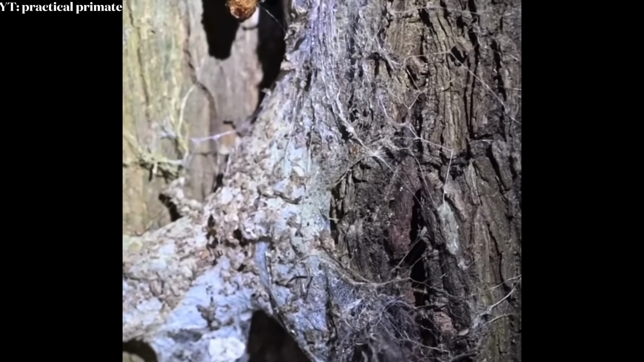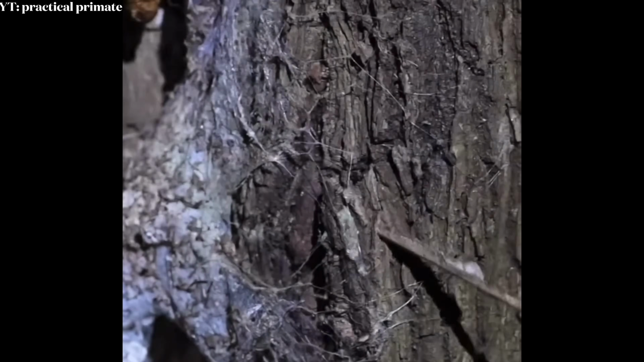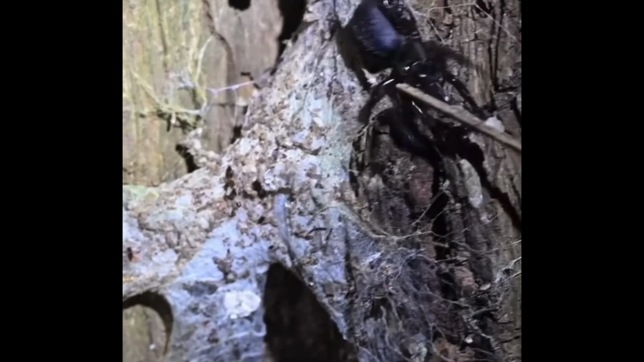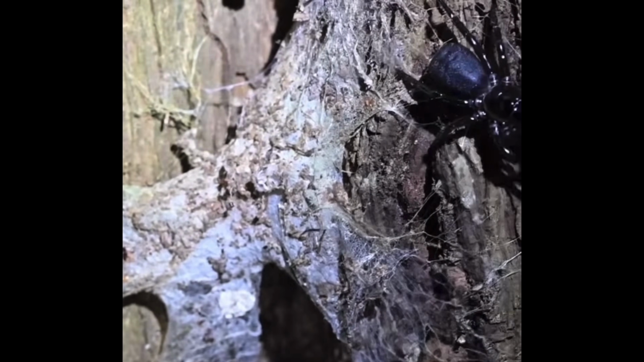Taking a look at this quick clip of one of the deadliest creatures on the planet, specifically one of the world's deadliest spiders. Check it out. A man pokes a small stick at the spider web to act as an insect trapped within its web. The spider then comes out and attacks the stick.